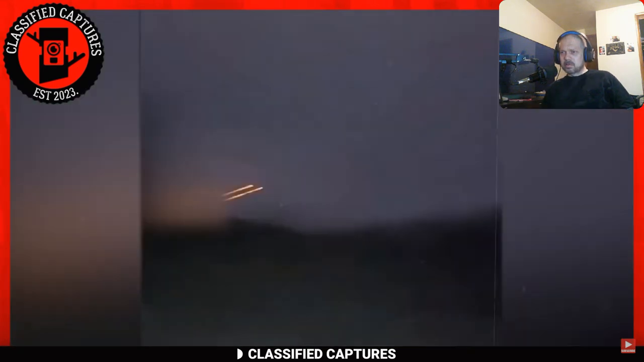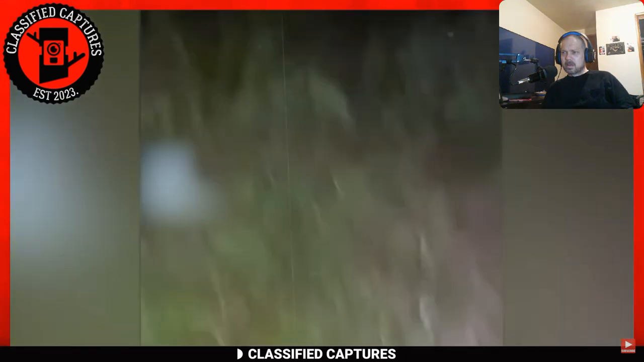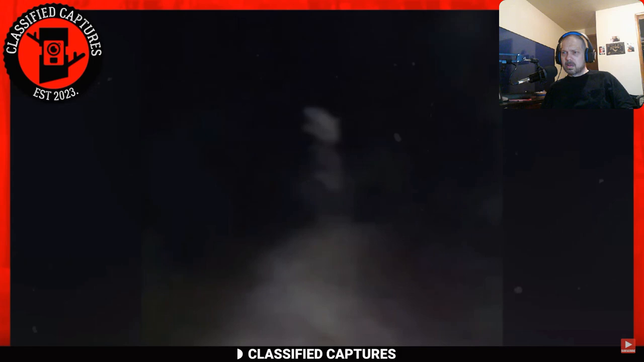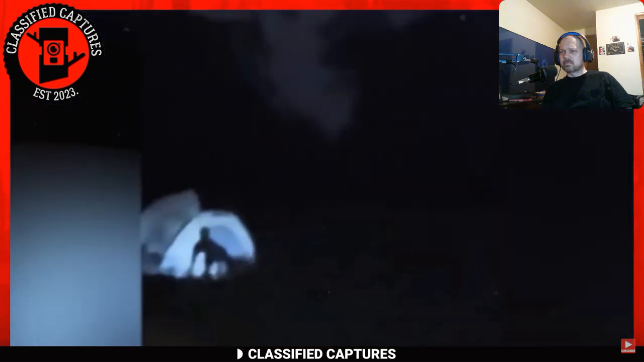As the camera holder bolts out of the tent, the boy captured in the frame follows suit, both in a state of sheer panic. It appears that they were frightened by something. As they keep running, the camera holder looks back at the tent, and there, standing in front of the tent, is a creature on all fours. It doesn't look like a wolf or a coyote.